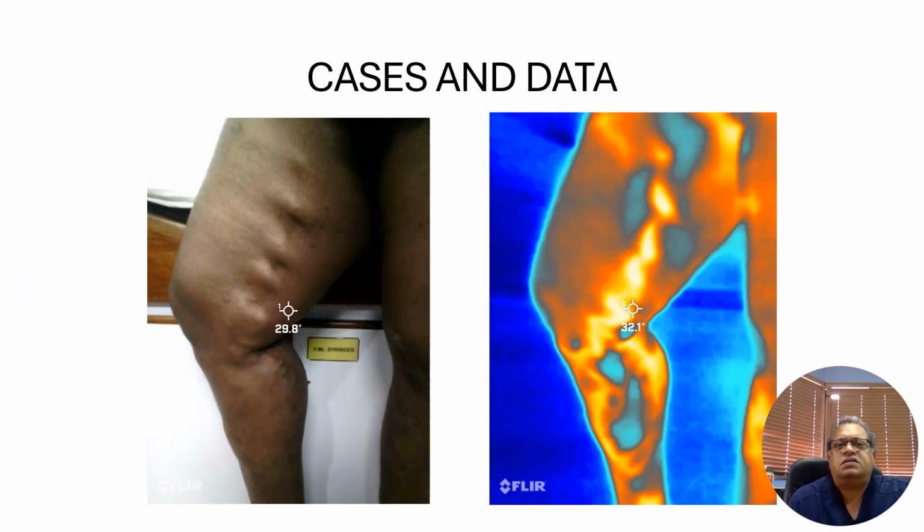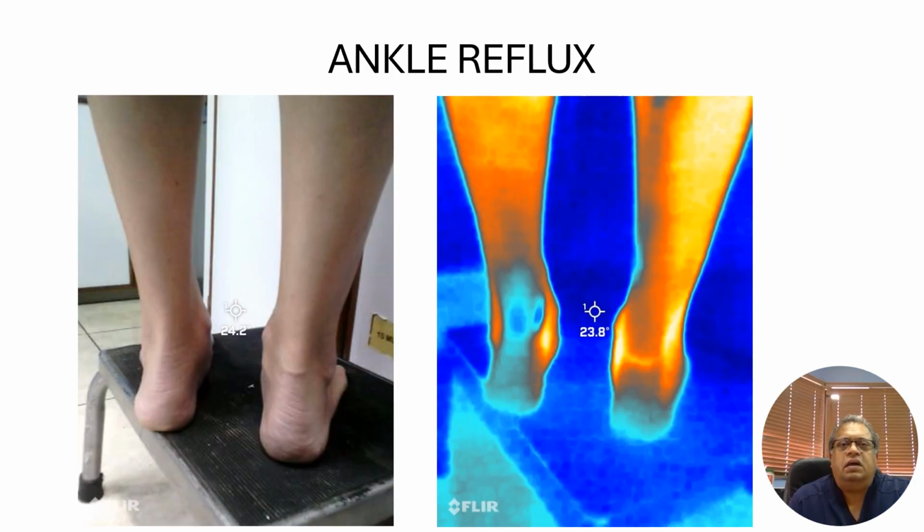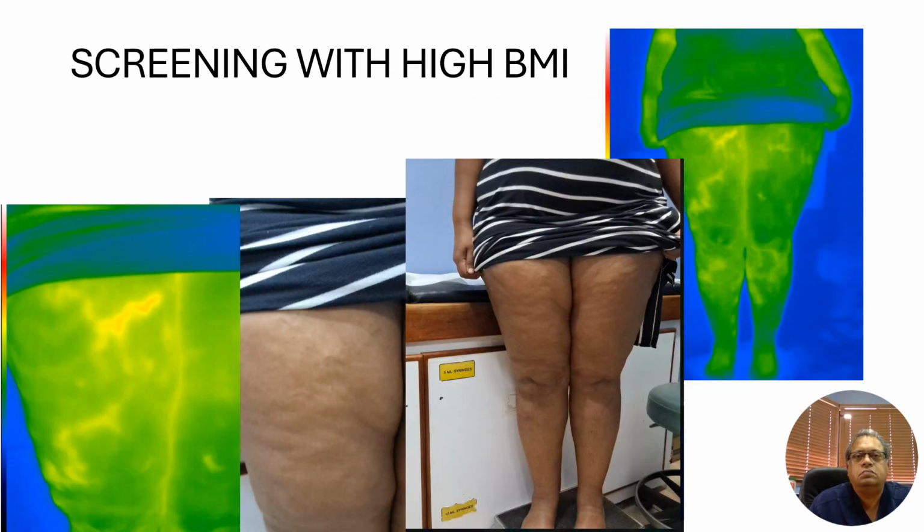Here is an obvious case of reflux involving a superficial tributary of the GSV and the respective thermogram, just to put things in perspective. Here is an incompetent vein over the Achilles tendon that may alter the medial and lateral zone of influence, which we have dubbed the Trinidad crossing vein. What happens when we are faced with patients with high BMIs? DUS can be tedious, and unusual patterns of superficial venous insufficiency can be easily missed, even in the most expert hands.